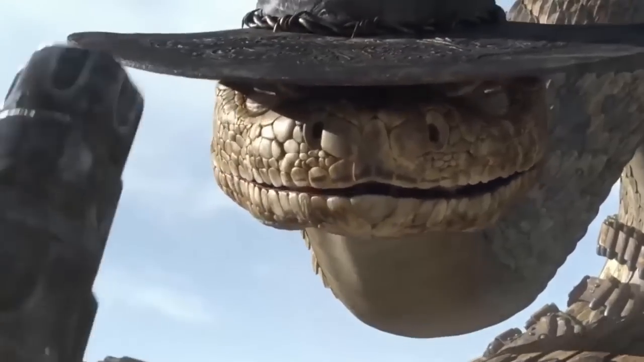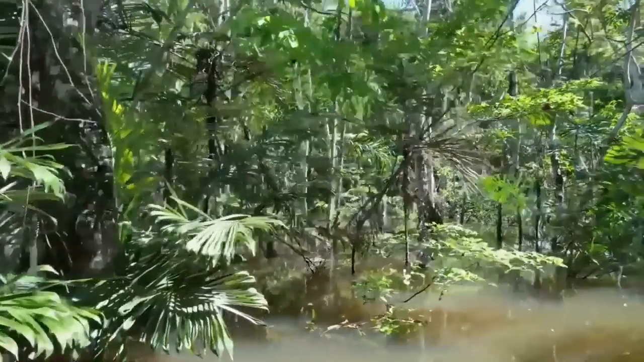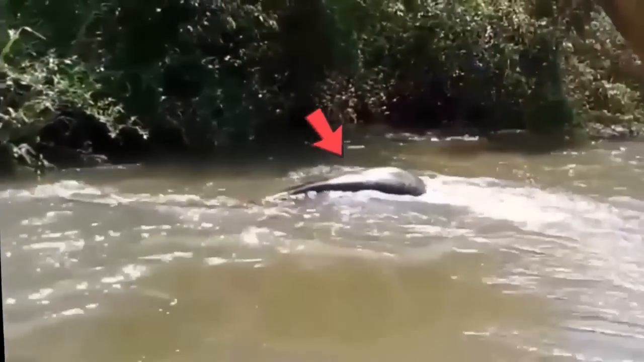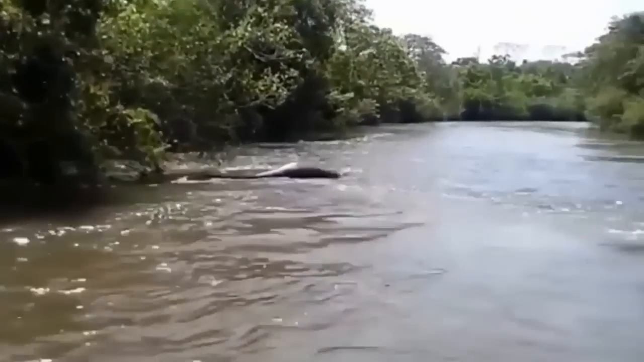It was not a titanoboa, or perhaps it was. We don't know for sure. In the middle of the Amazon forest, these men were enjoying their day on their boat when a huge snake started following them. They quickly moved away, but damn the curiosity we humans have.